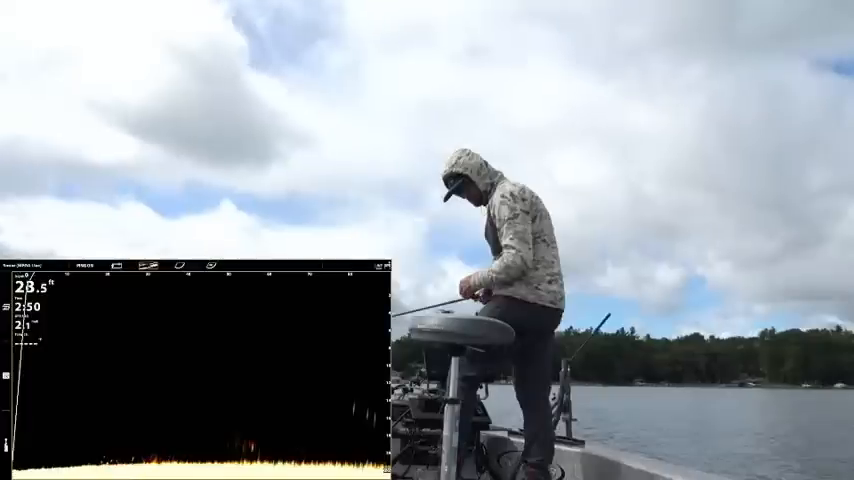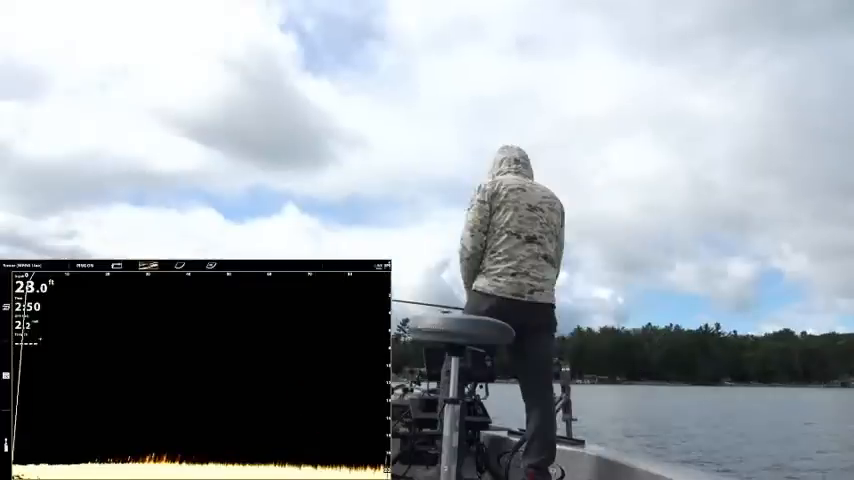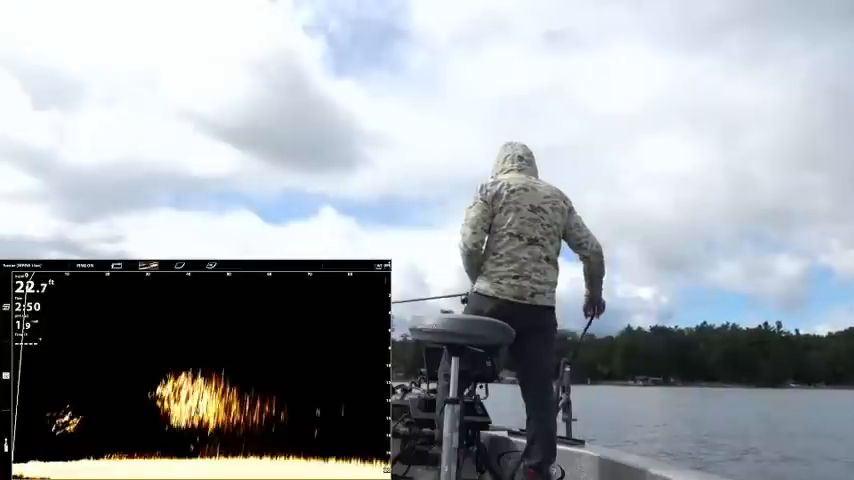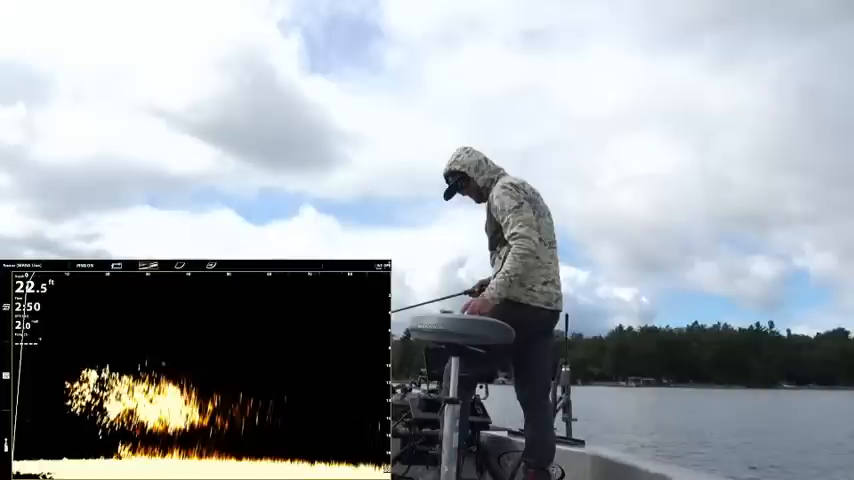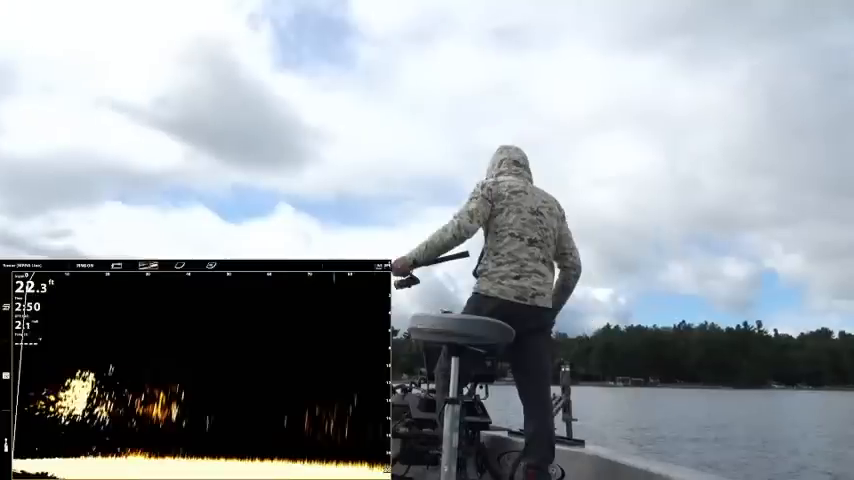Oh, it appears we're getting leggy. Getting leggy. Gotta hope for the best here. Tons of bait.